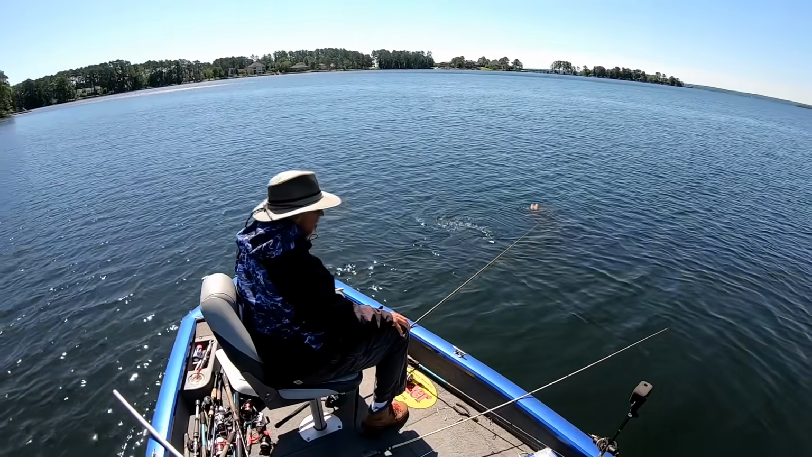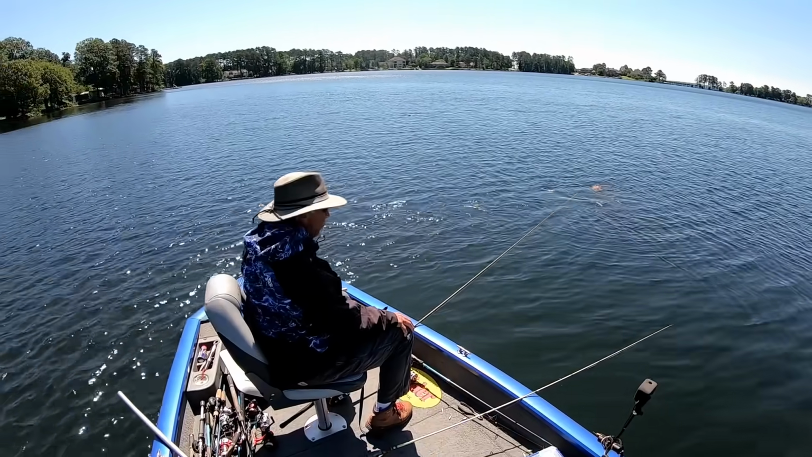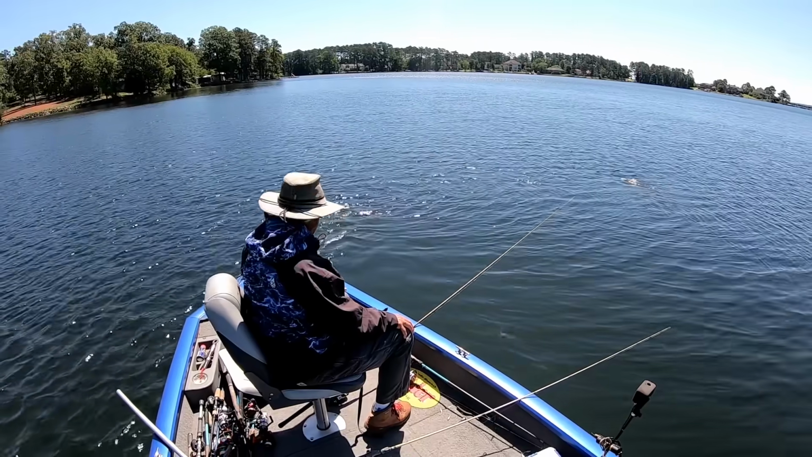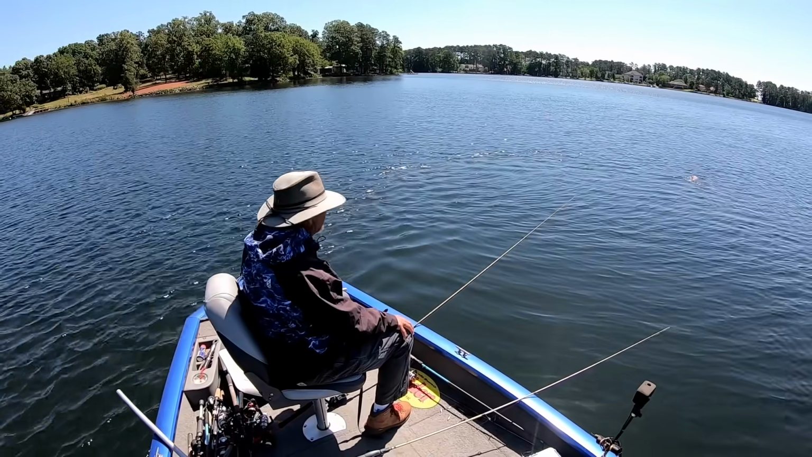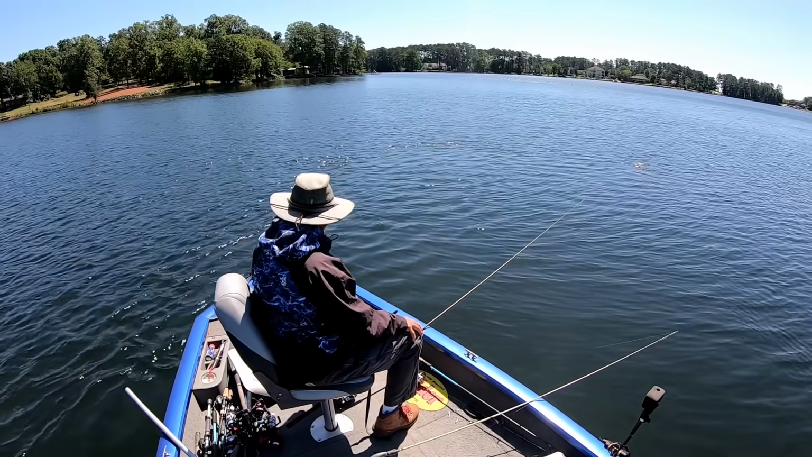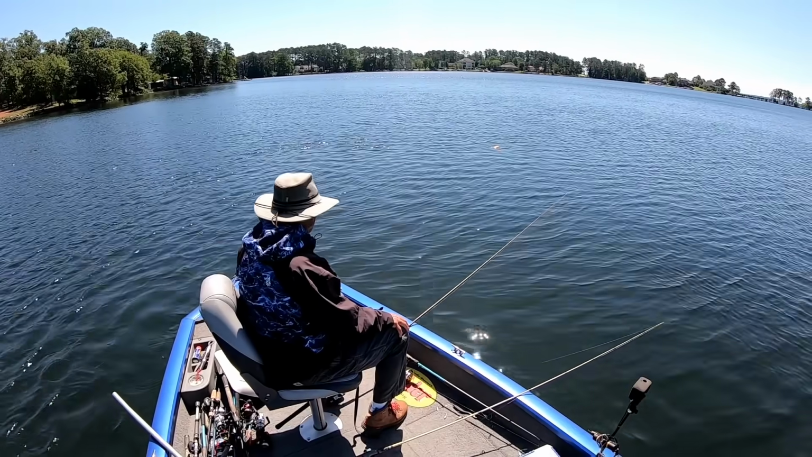It's a couple fish still at the bottom. It ain't many. You might not catch another one, but it's a couple there, I think. Getting holding it on spot's a problem. And it's wind. Definitely limits where we can fish. I'll tell you that.